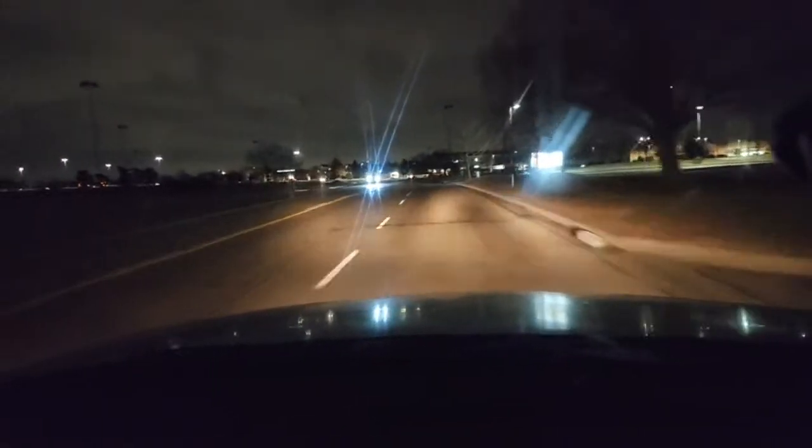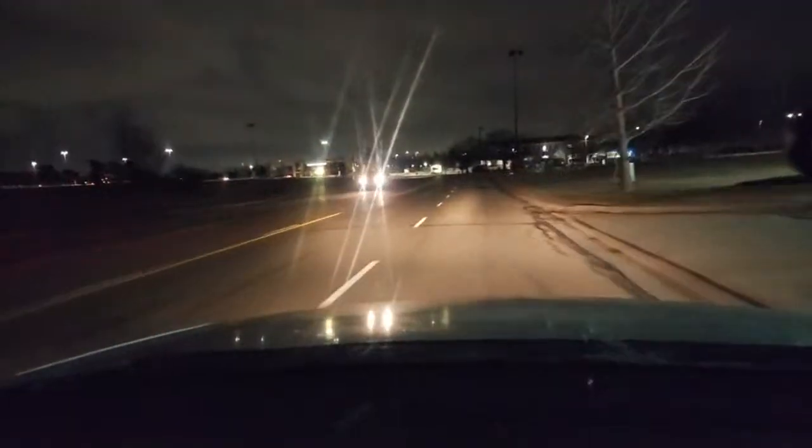Okay, this outer ring. And it's hard to see, but this is really good to take drivers. It teaches you to have good speed control, good lane positioning. And of course you have 3-way, 4-way, all-way stops too.